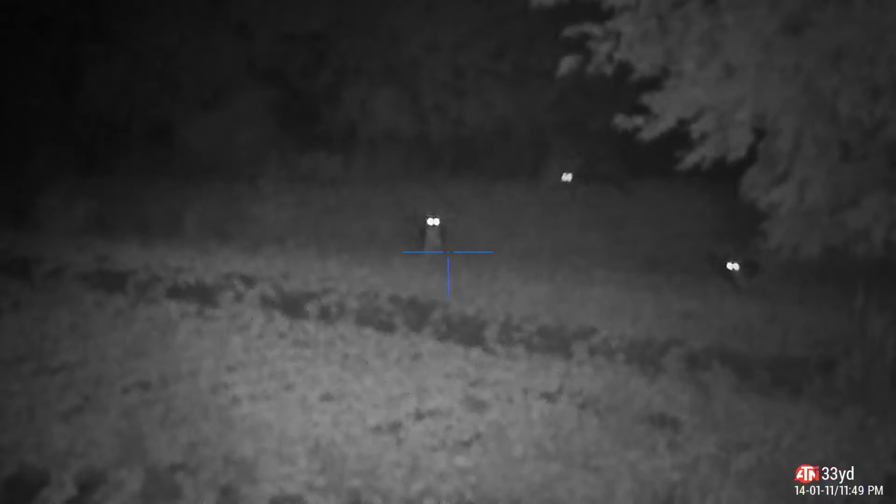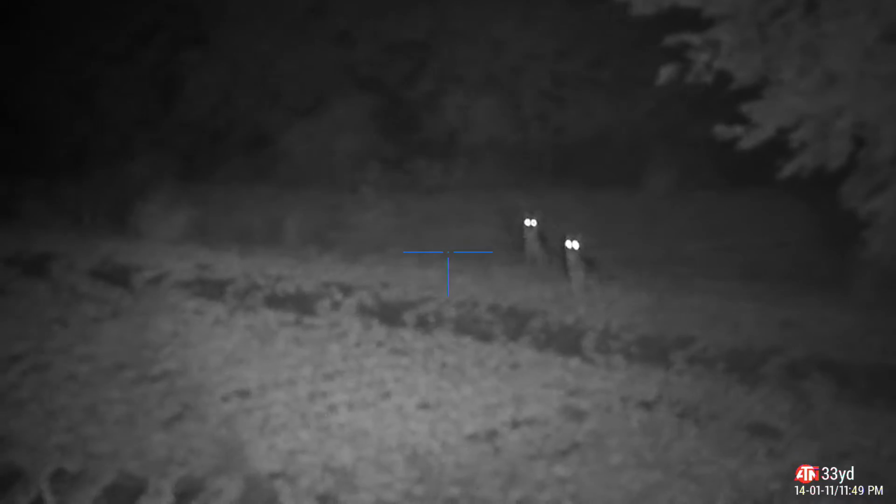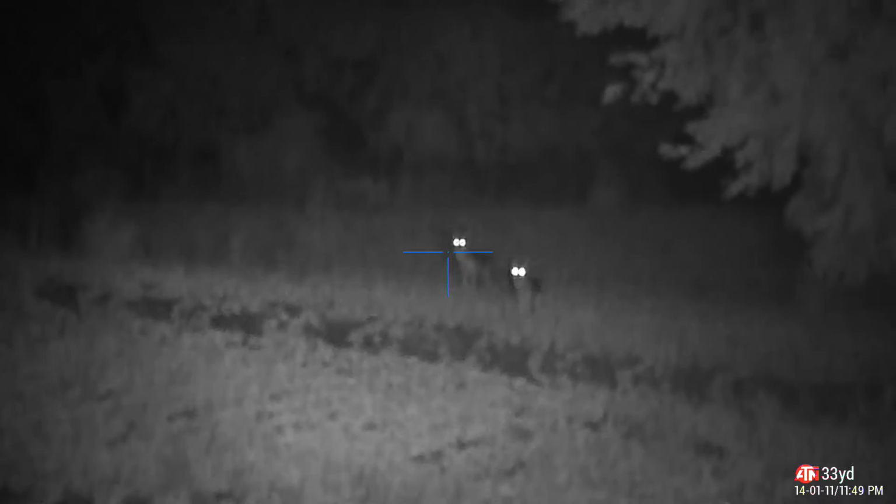Boom, dog down. Just had three of them pop up right here. What a story this is to tell you guys. I cannot wait to tell you what happened. Got one down, went to a pup in distress for a minute. The other two scattered. That was so awesome. There's a huge story with this hunt.